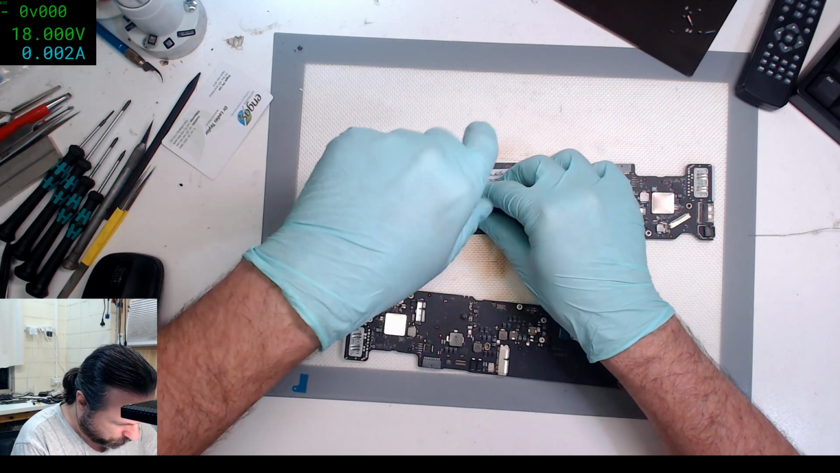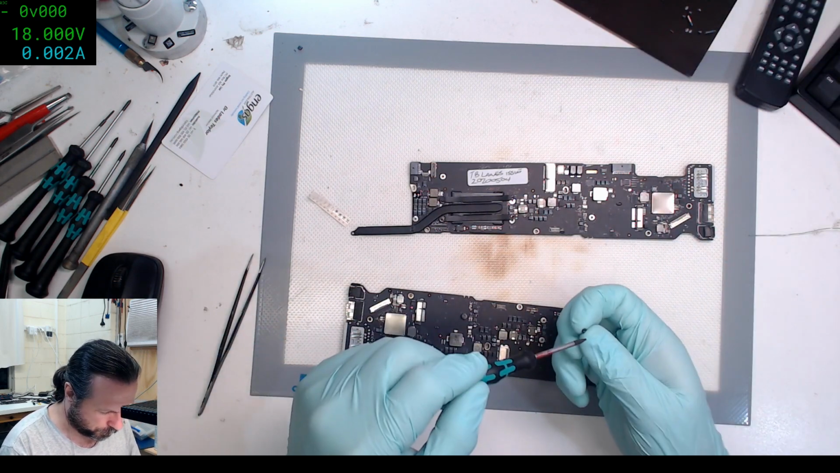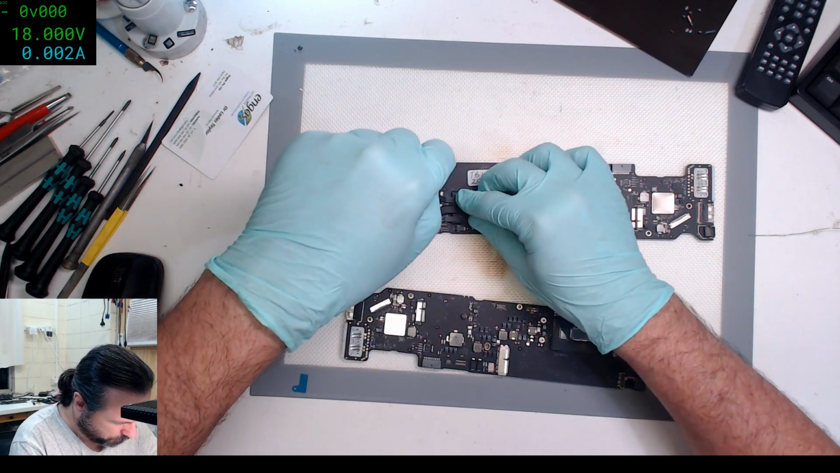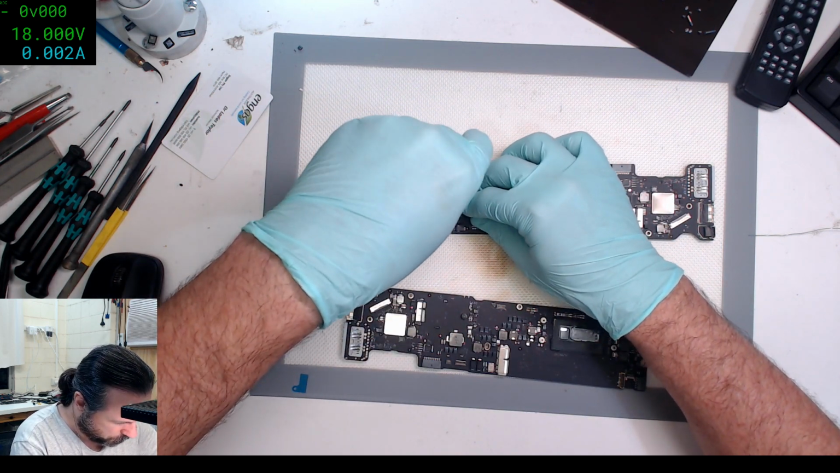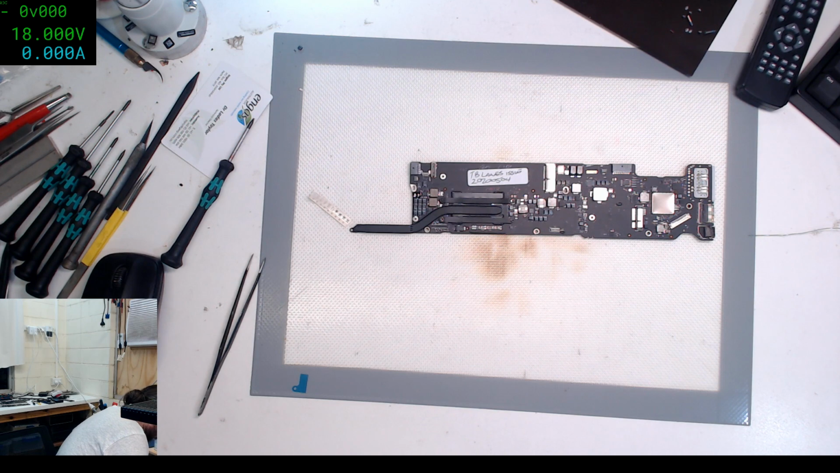Hey, what the heck? Where did you come from, little screw? You look like an iPhone screen screw. Okay, I'm just looking for MagSafe 2 right now.